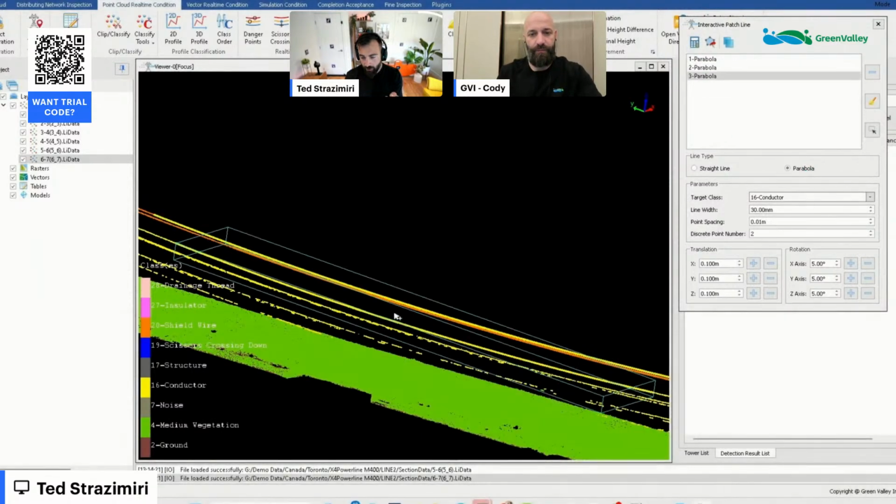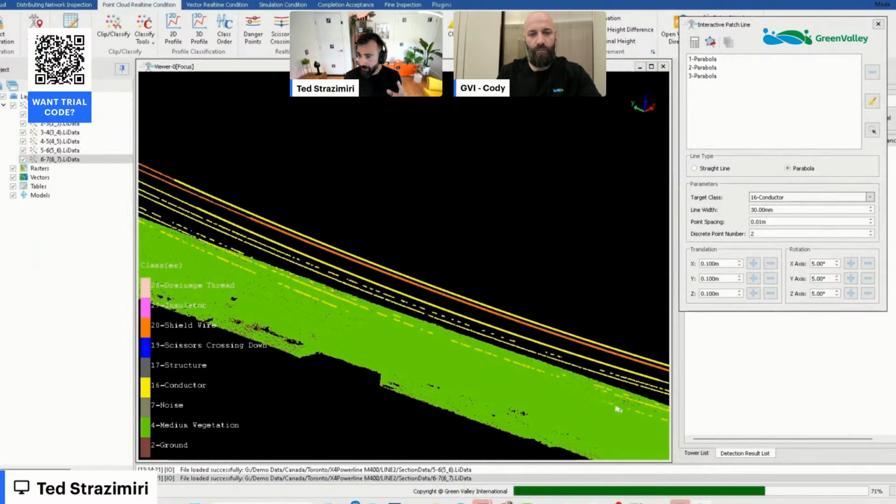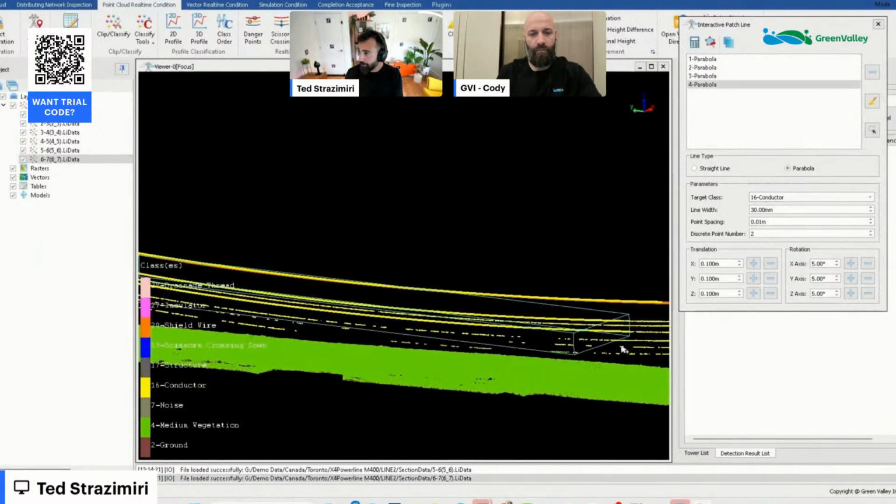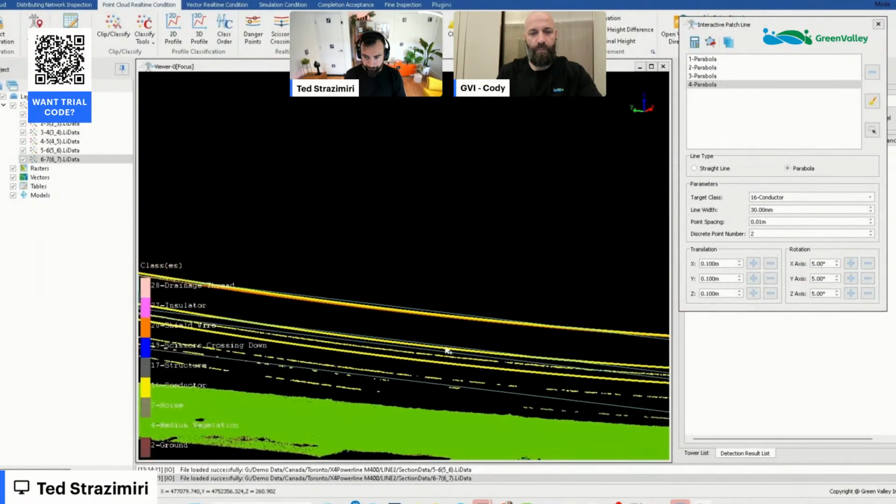Yeah, here's another algorithm. This is the interactive patch tool. I remember earlier we were talking about how sometimes if you are too fast or too high, you may have parts of the conductor line that haven't been captured completely. There are gaps in it. And so you have this interactive patch line tool that essentially fills in those gaps where you select it and ask it to. Exactly.